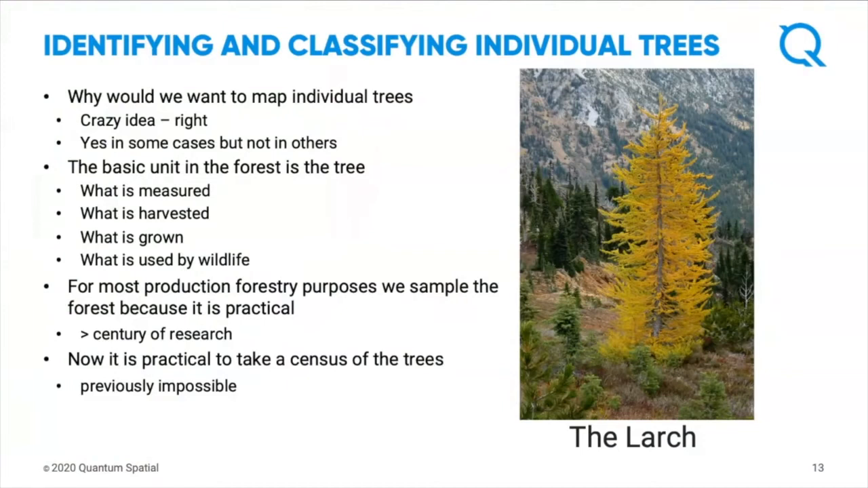So the basic unit in the forest is the tree. That's what we measure, that's what's harvested, that's what's grown, that's what's used by wildlife. So from a wildlife perspective, the individual tree is what it's all about. No one cares about the stand. And so why do we work in stands where we're really interested in individual trees? We work in stands because it's the practical solution.